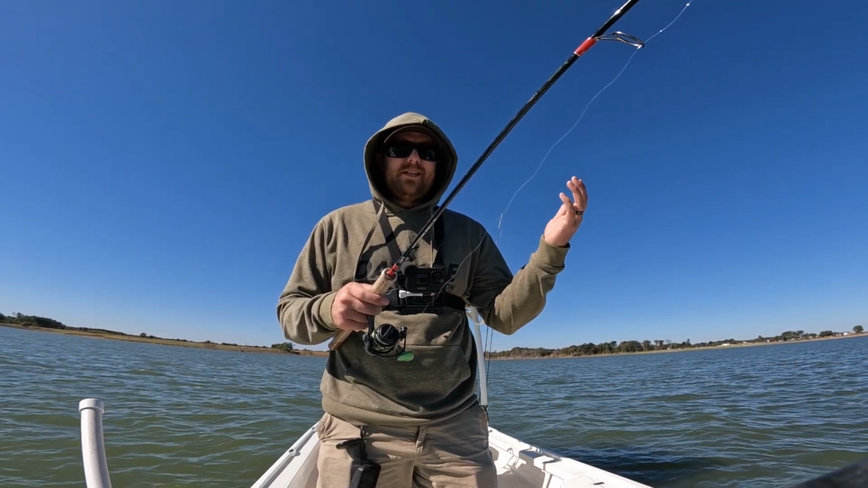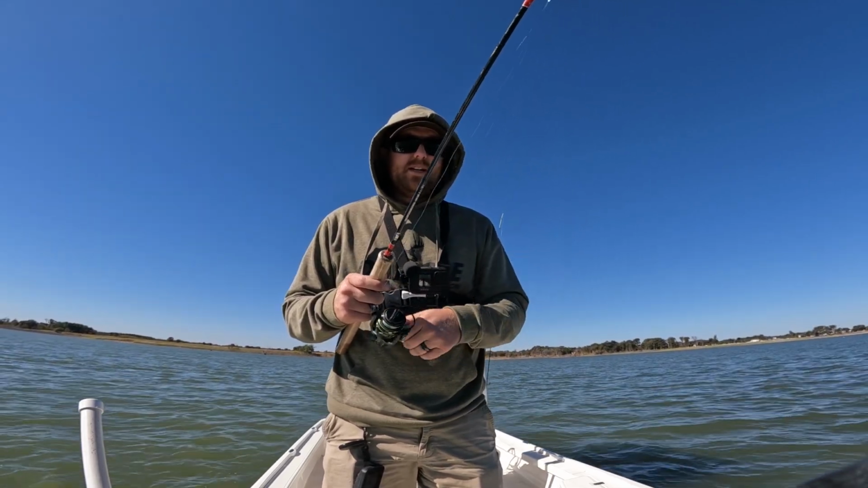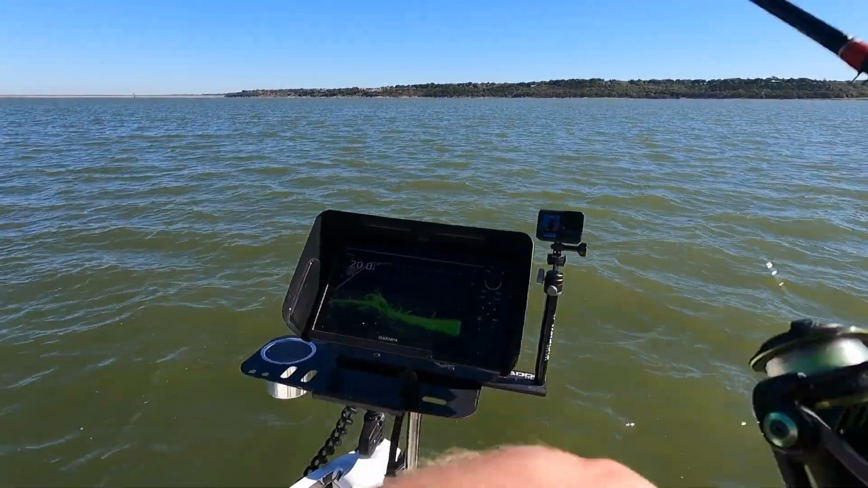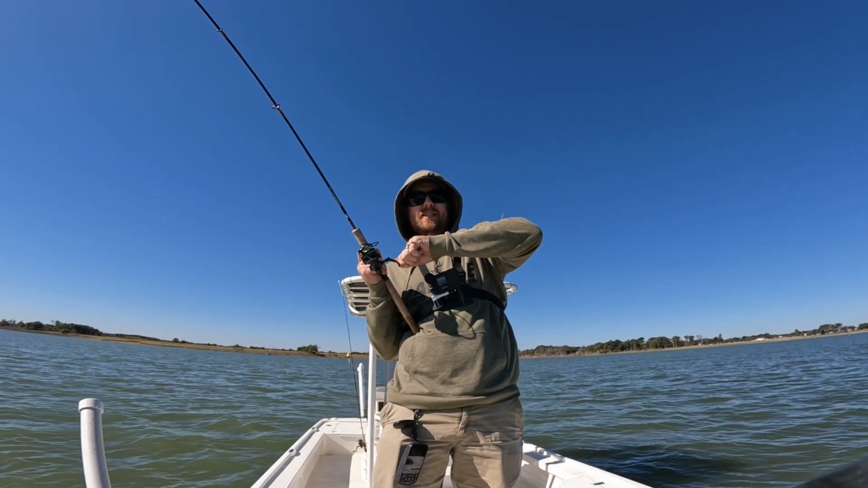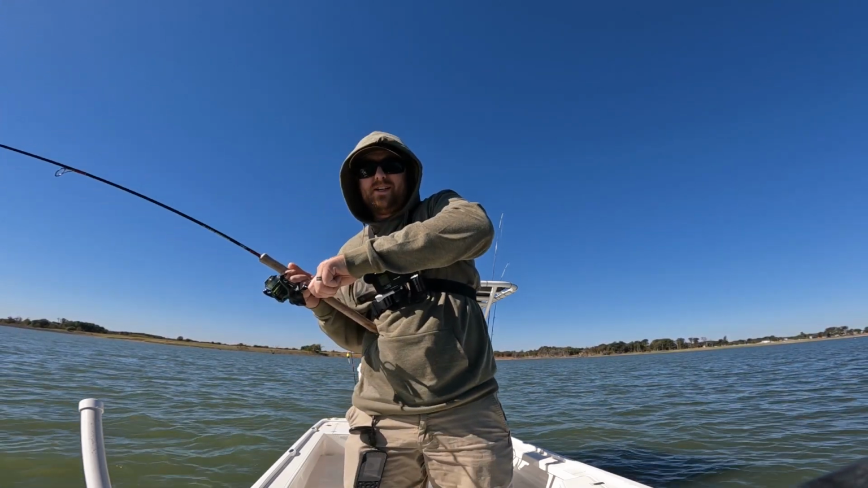And guys, I'm using the same lure all day today, just because I'm more so interested in teaching you the technique as opposed to catching 100 fish. I really want to break this down for y'all so y'all can see the style of fishing and how it works. This is a donkey, guys.